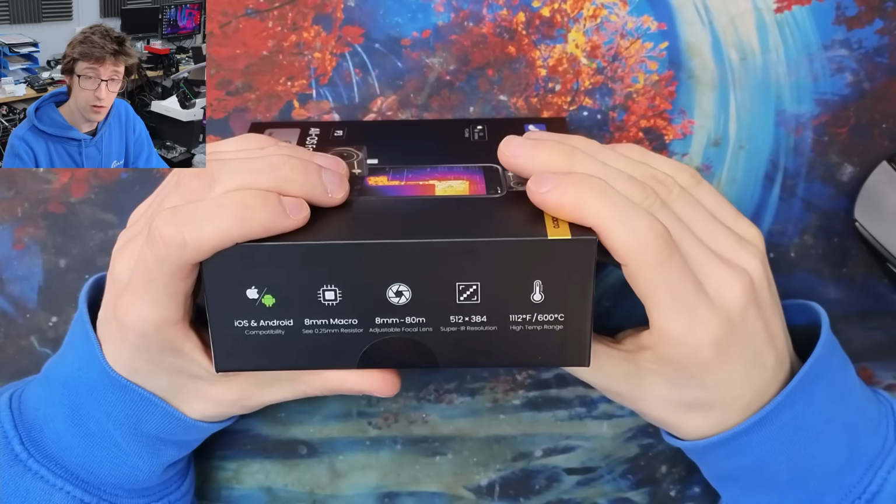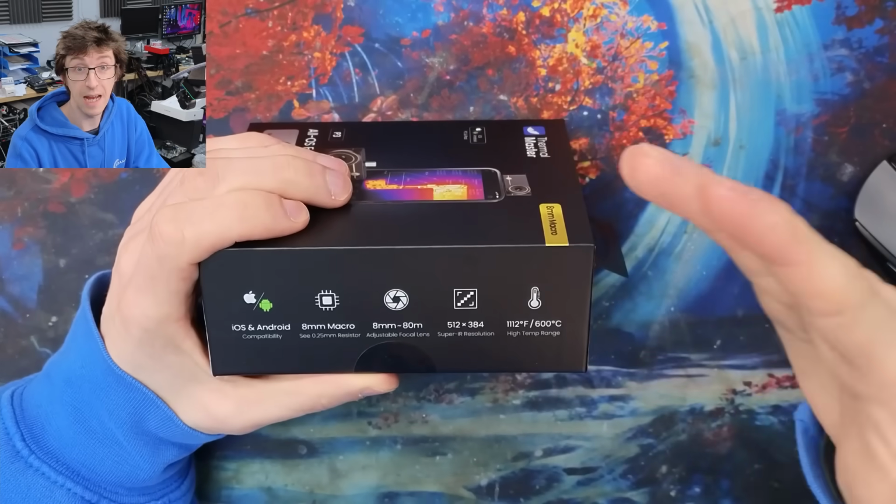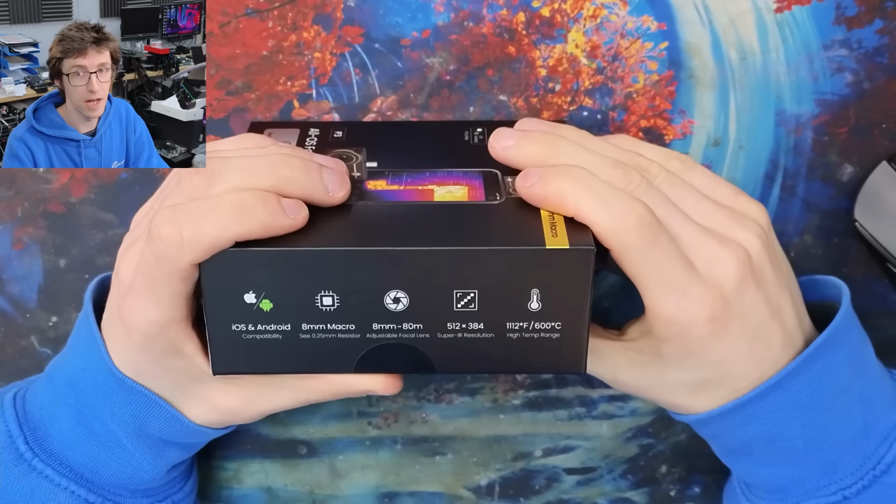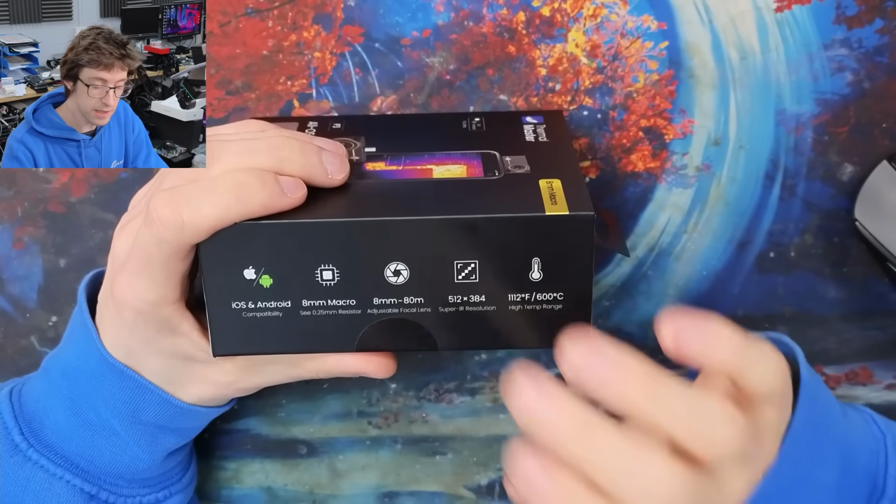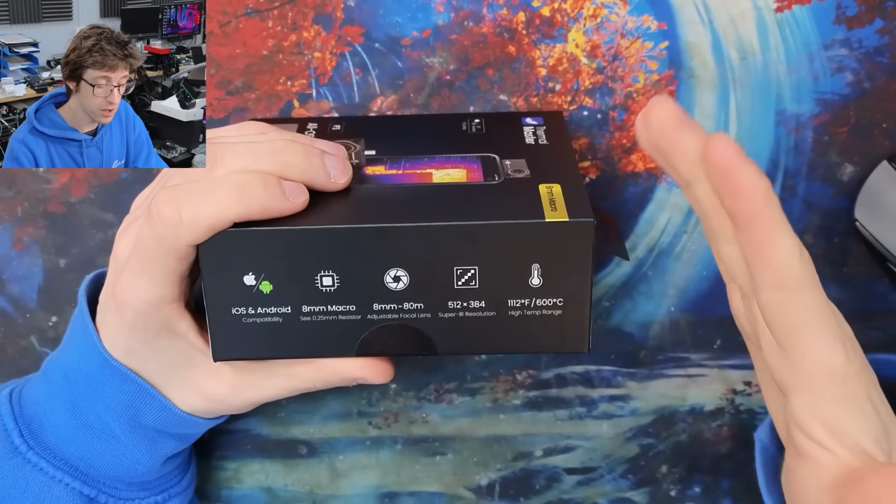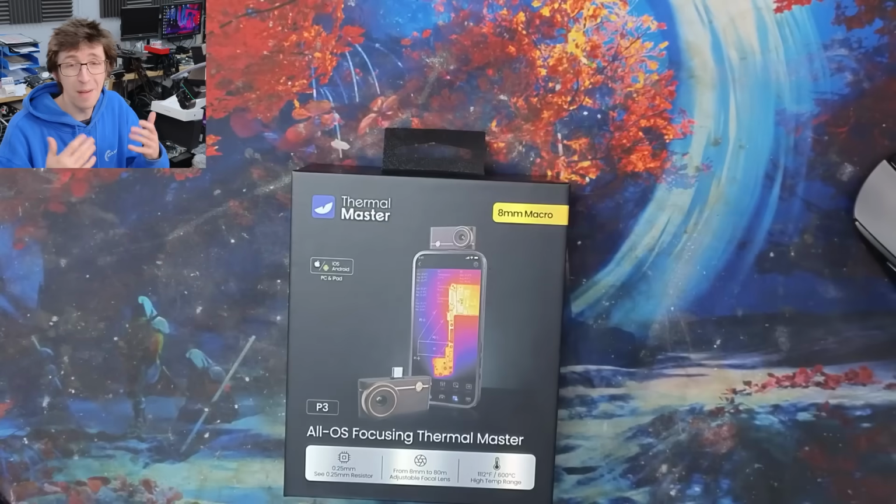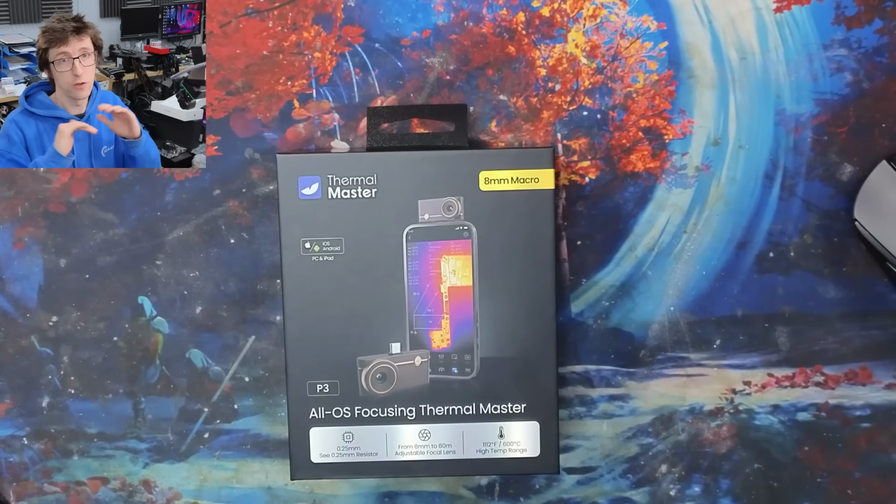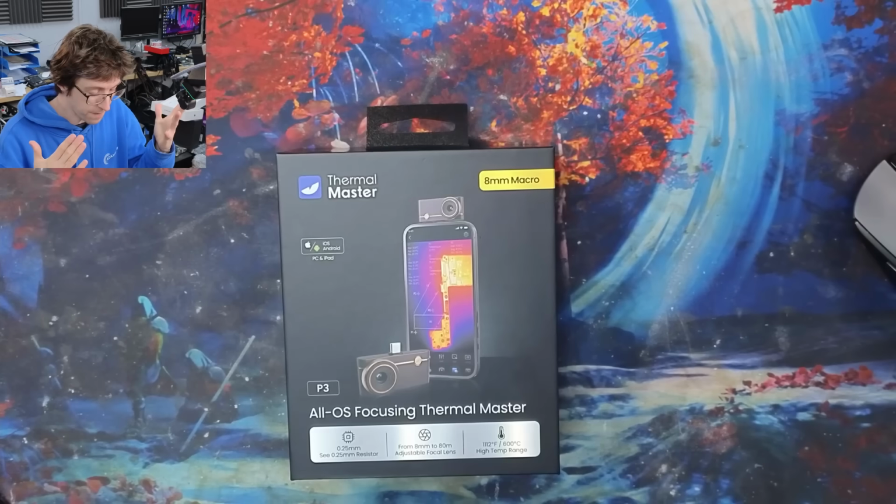And I did say to them straight up, is that your actual sensor resolution, or are you scaling it? And they said, no, that's scaled. And I'm like, cool, I appreciate your honesty. It is the same sensor resolution as most of the other mainstream cameras. However, if they're using some kind of upscaling on that, is that actually worth anything? Does that actually get you a better picture than just a straight 256 by 192 picture would otherwise give you? We're going to find out.